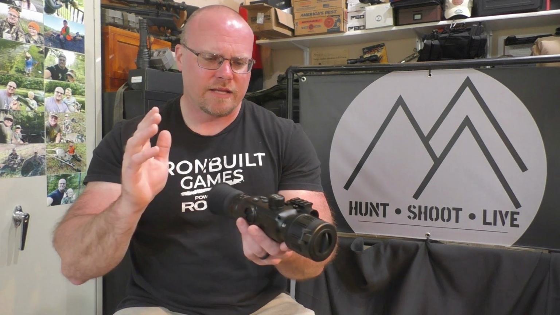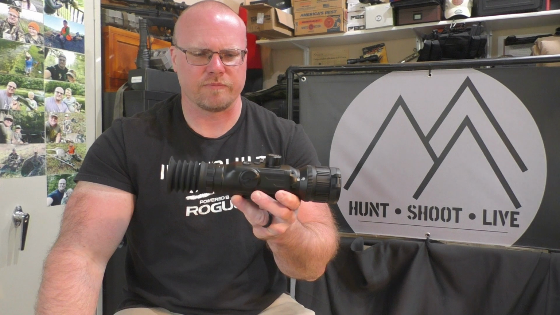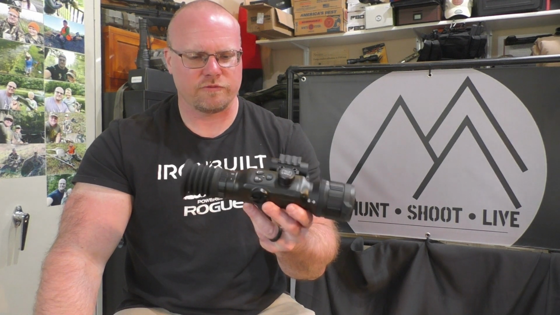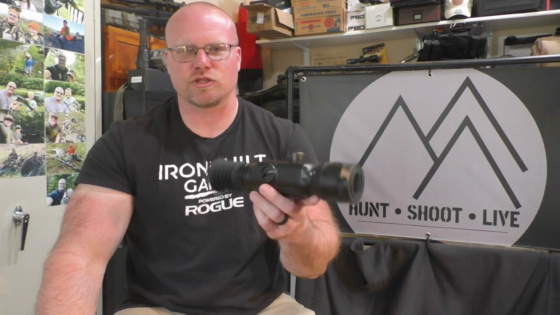The IR light, they are advertising similarly again to the old model, around 400 yards. I did recall putting that one to the test, and definitely we were IDing some deer out to 300 plus yards. We'll do the same for that, and we'll talk more about that when we get in the field with it. This does have the same recording functions as the other model,